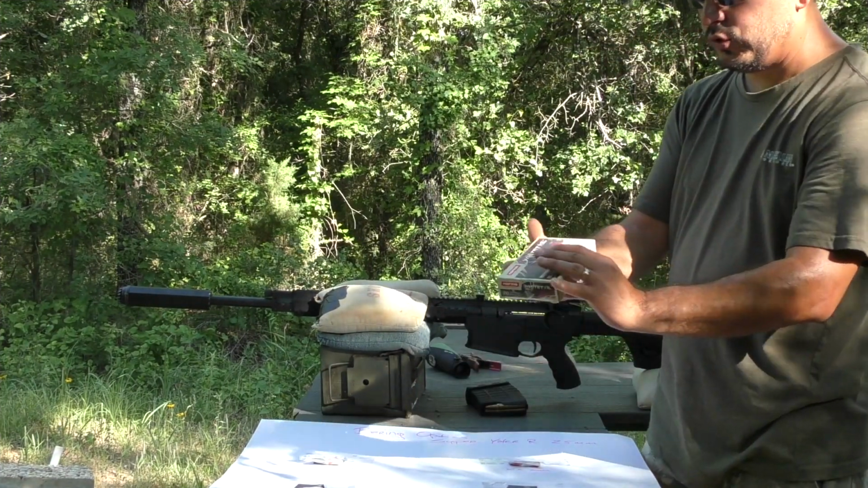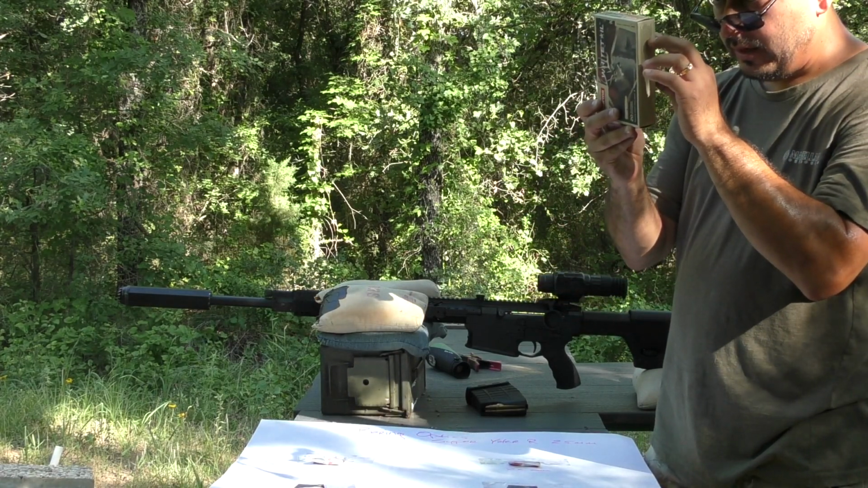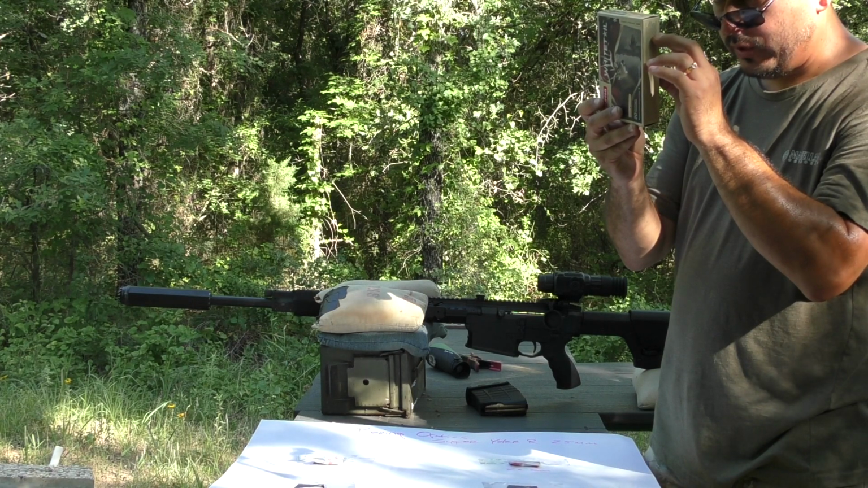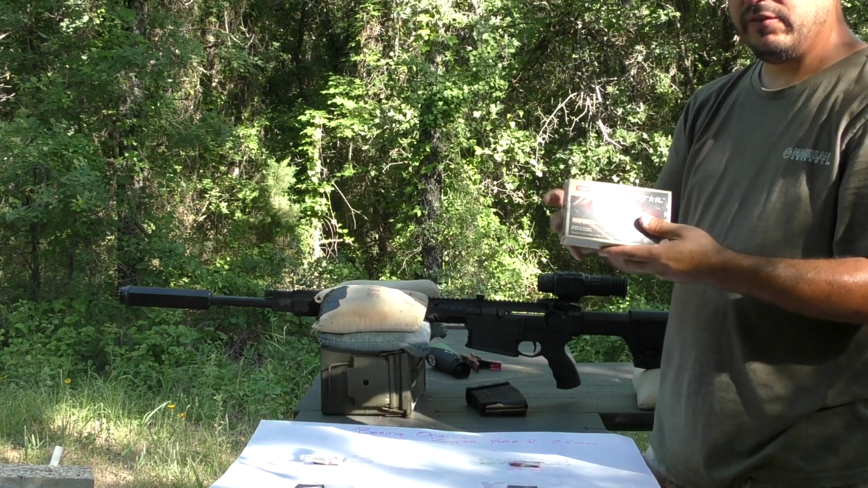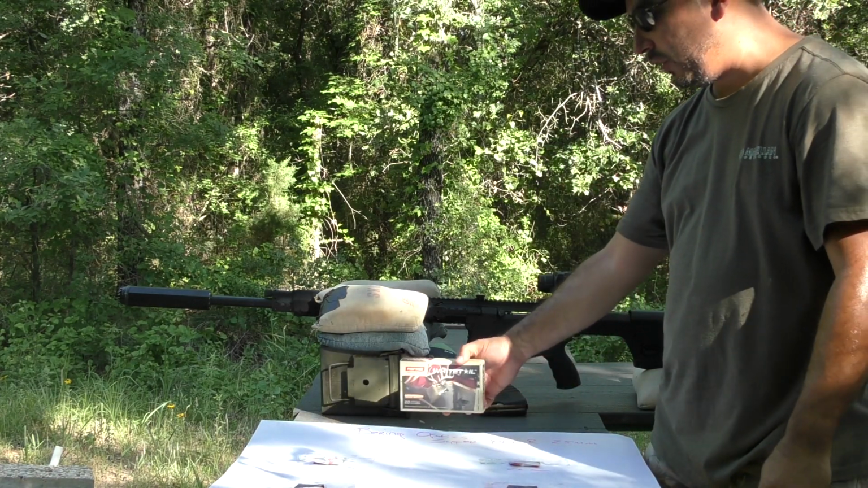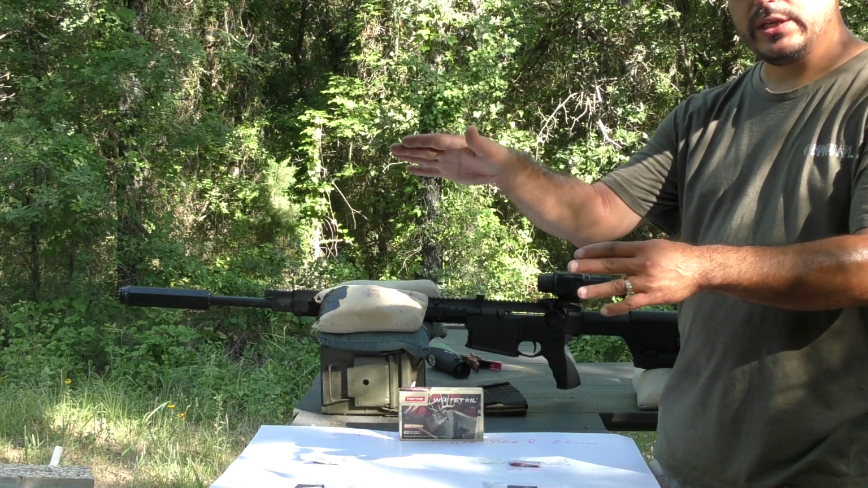The ammo today is Norma Whitetail, 150 grain. It's running at 32.48 feet per second at the muzzle, so it should be very flat shooting. I know at the range earlier at 25 yards I was 2 inches low. At 100 yards I was dead on.